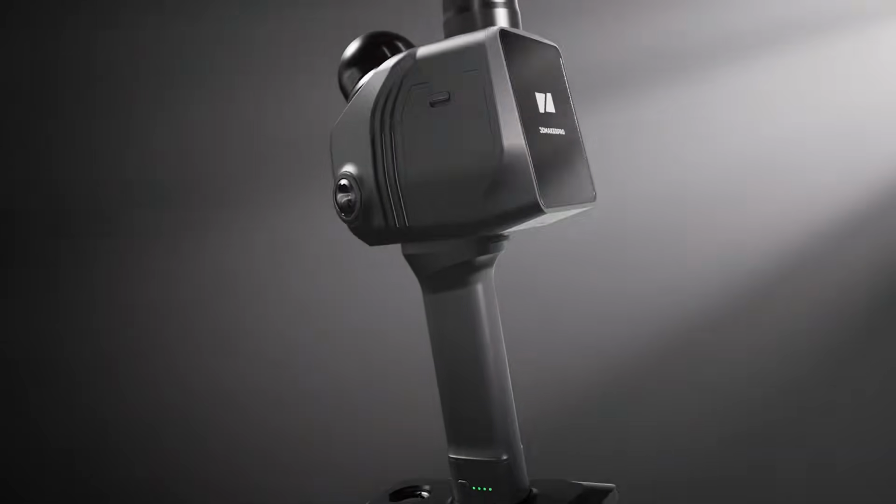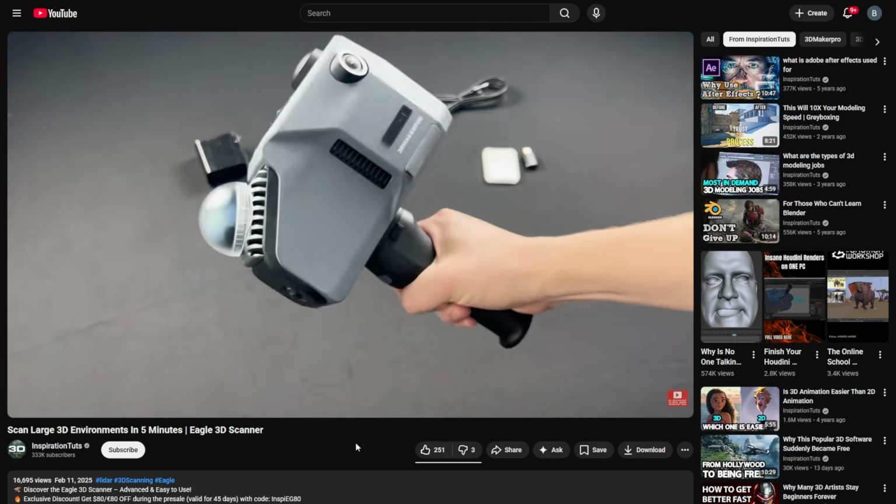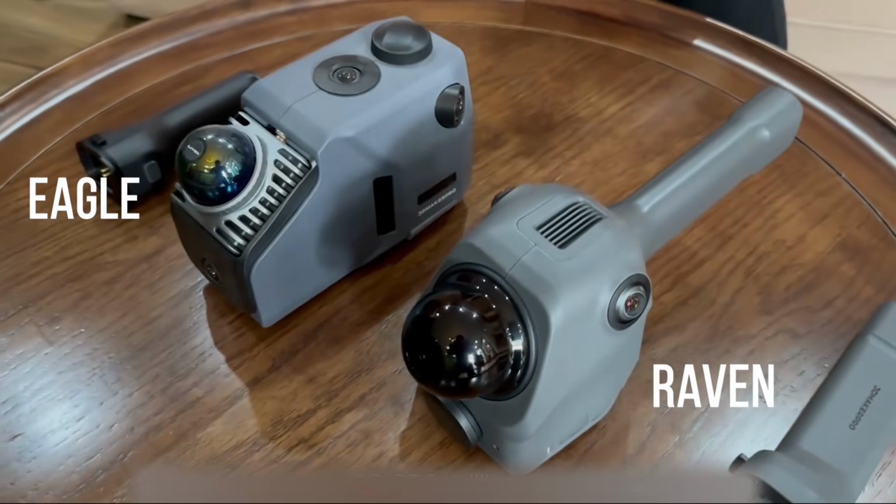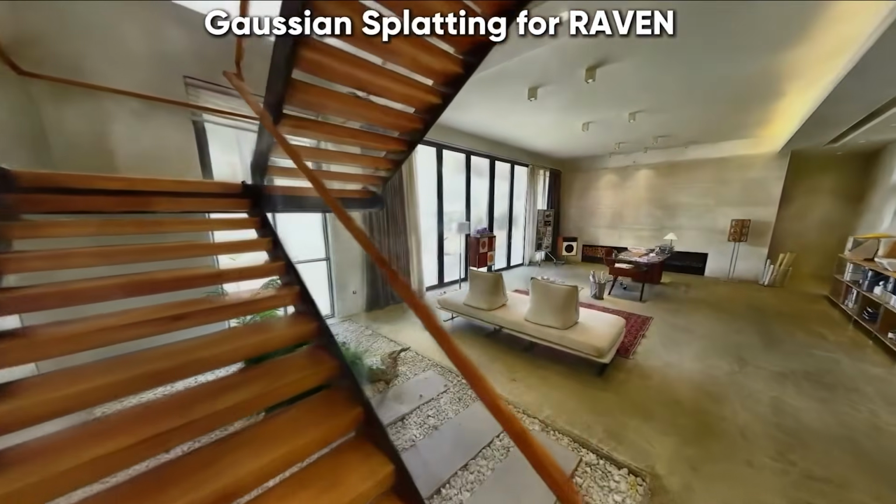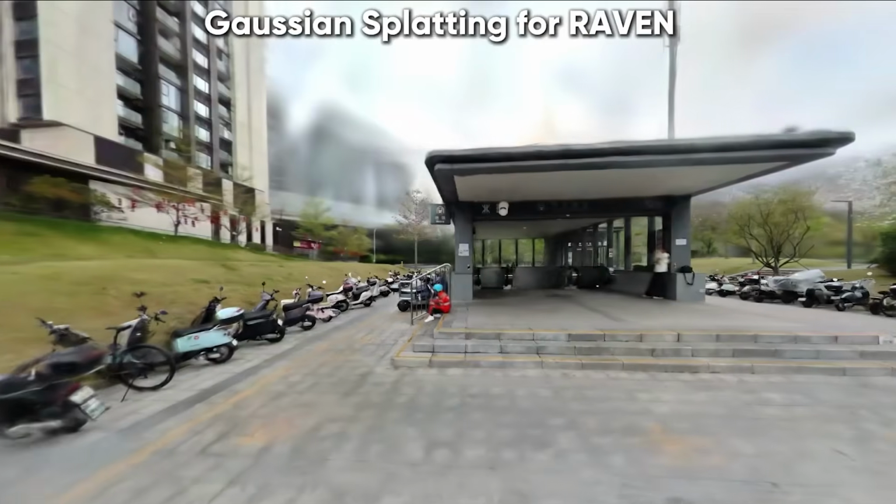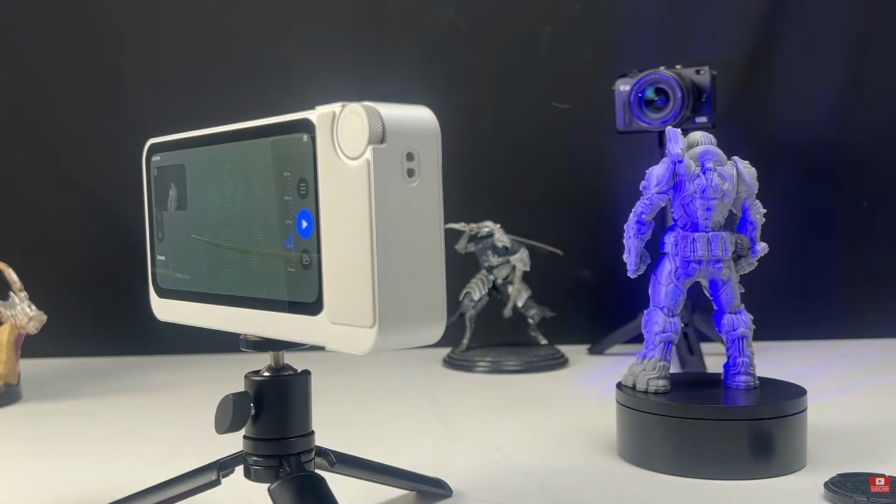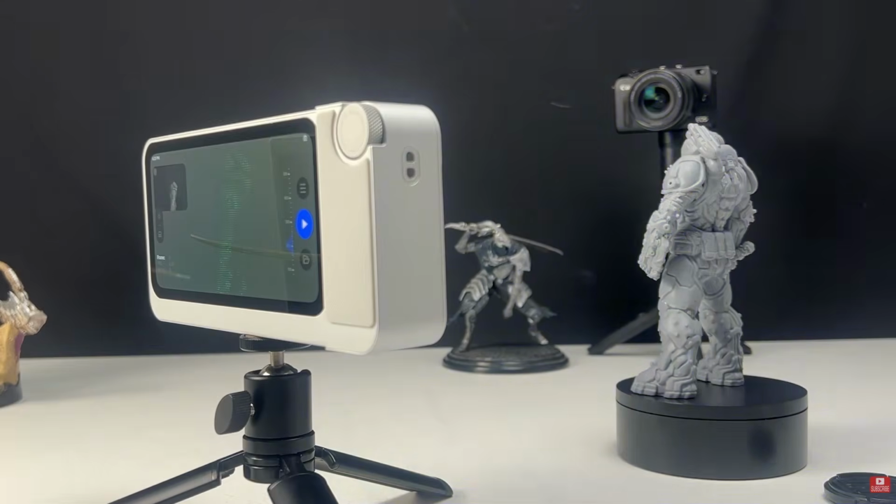So what exactly is Raven? If you remember, we talked about a similar scanner from 3D Maker Pro a while back, called the Eagle. The Raven is basically in the same category, and its main purpose is scanning entire spaces like rooms, buildings, or outdoor environments. It is not really meant for small figurines or tiny objects, because 3D Maker Pro already has a whole lineup of scanners for that.